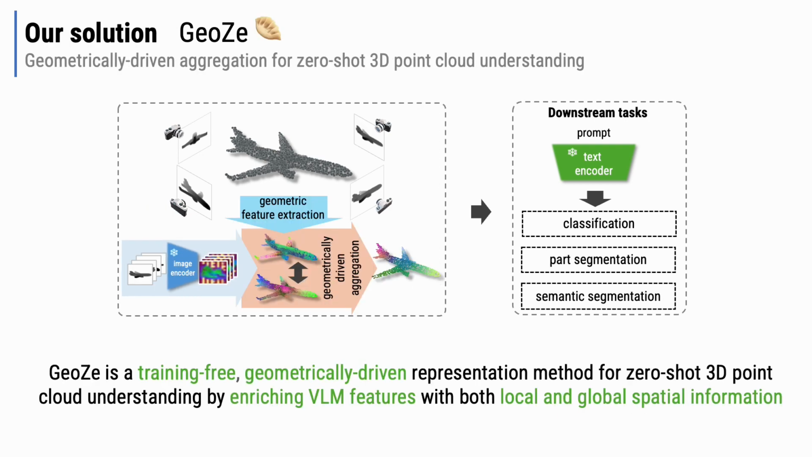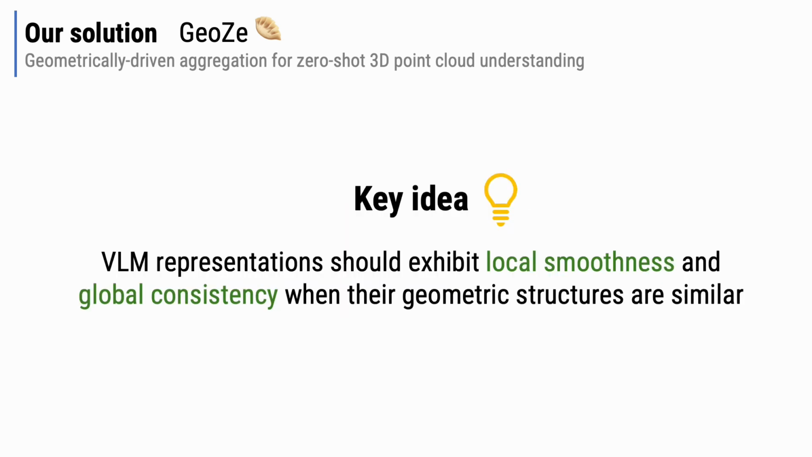To address these limitations, we propose Jiaozi, the first training-free geometrically driven representation method for zero-shot 3D point cloud understanding. By aggregating VLM features with both local and global spatial information, we can reduce noise in the point-level representation, achieving better semantic segmentation performance. We believe that the geometric structure of a point cloud contains valuable information that could be used to enhance the quality of the transferred VLM representations.